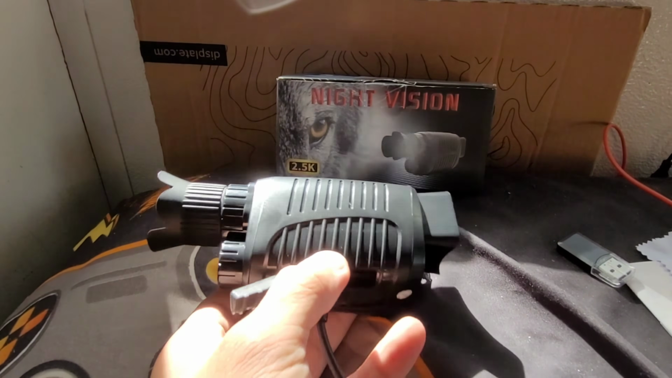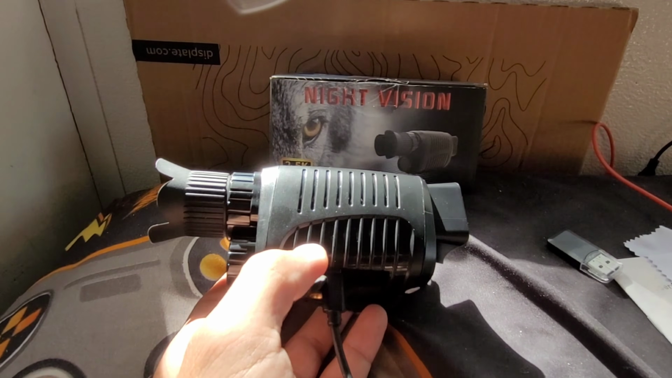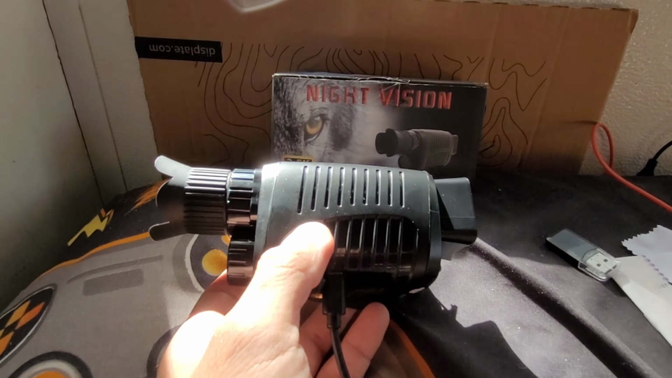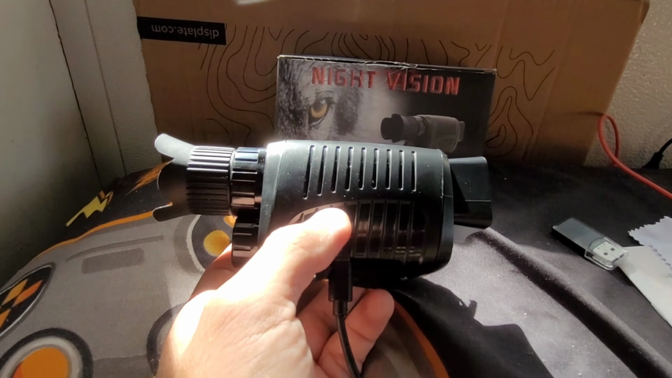Well, I saw this a while ago and saved it, and told Temu to tell me when it went on a flash deal or something reasonable, just to play around with. This is 2.5K.